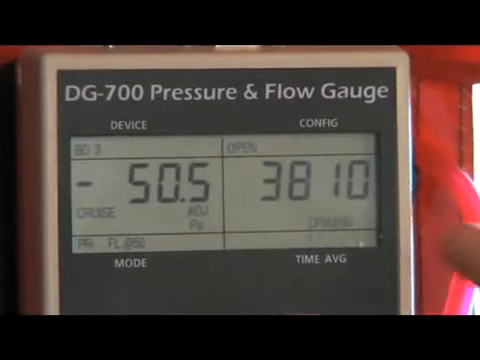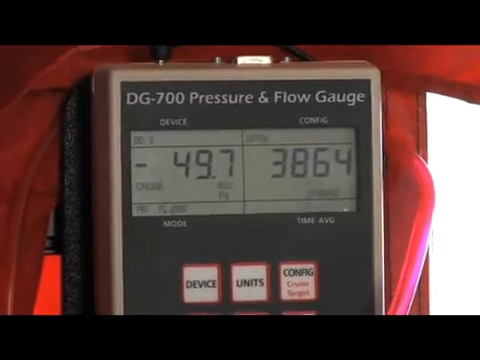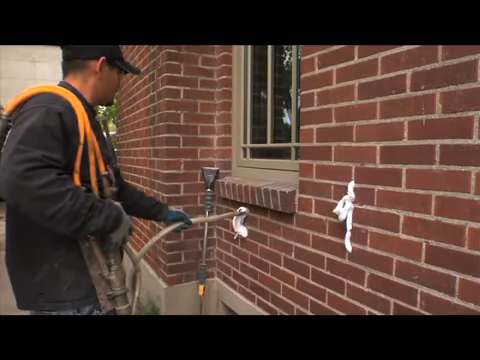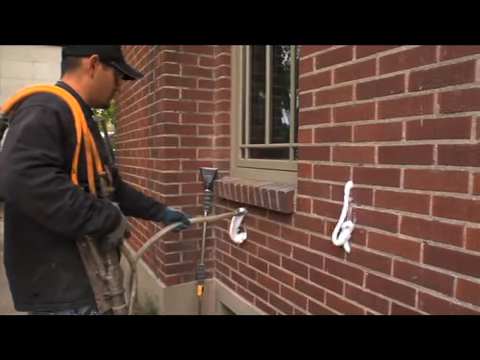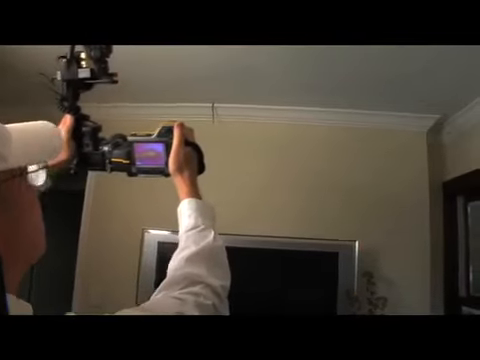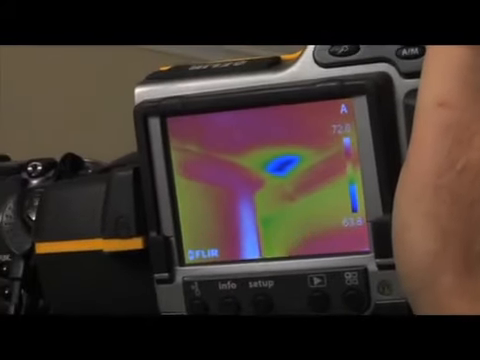This house here was about 3,800. We were sucking through about 3,800 cubic feet a minute. And by caulking and sealing those windows and doors, you can probably drop that down to 1,000. Some of these homes we see 7,000, 8,000 cubic feet a minute for a 5,000 square foot home. And if you can reduce that by a third, then you're going to effectively reduce your utility bills by a third. So the most important thing is sealing the envelope, sealing up the interior of this house to keep the cold air in and keep it from going back out. Then you can work on the insulation, but the most important factor is to seal up that envelope.